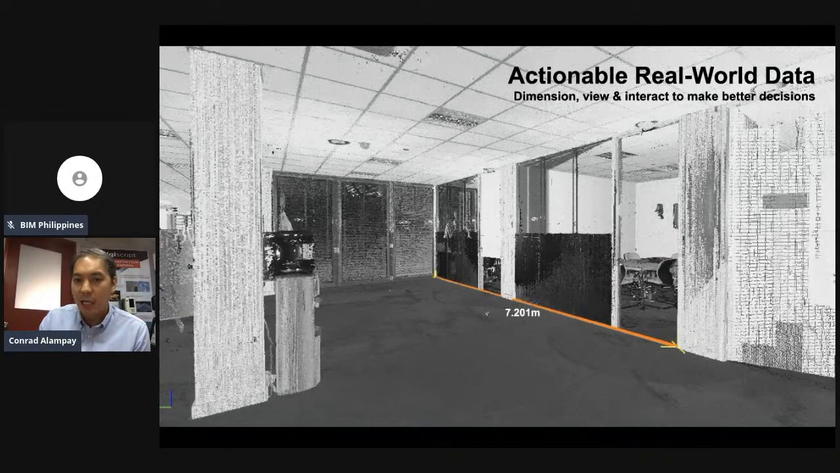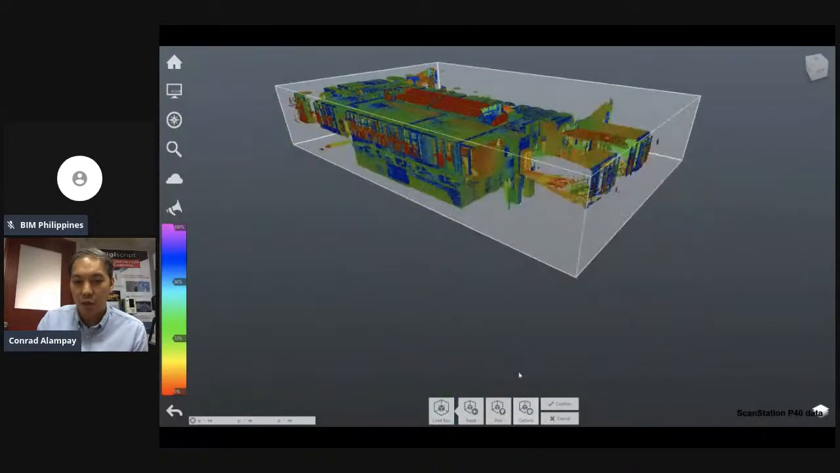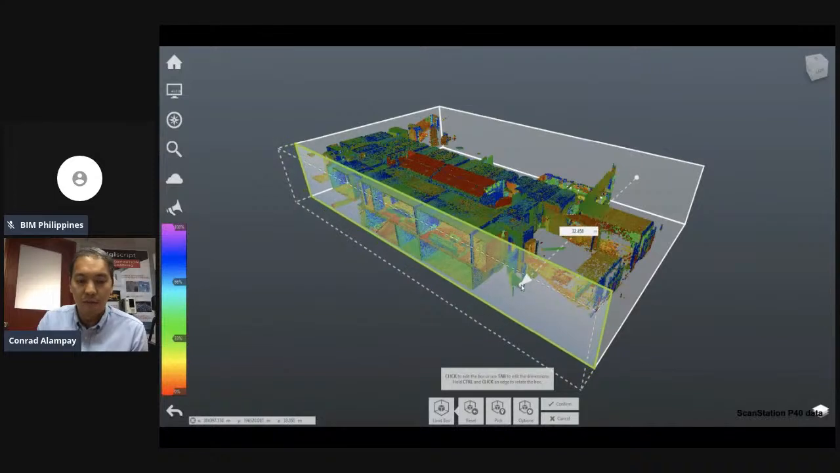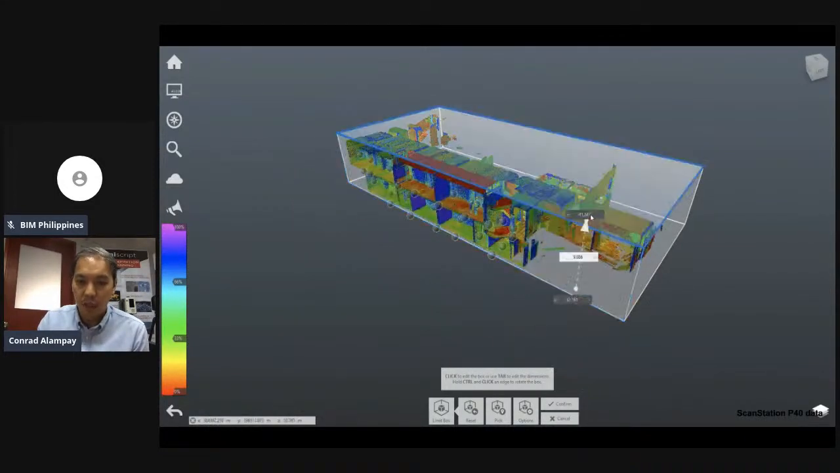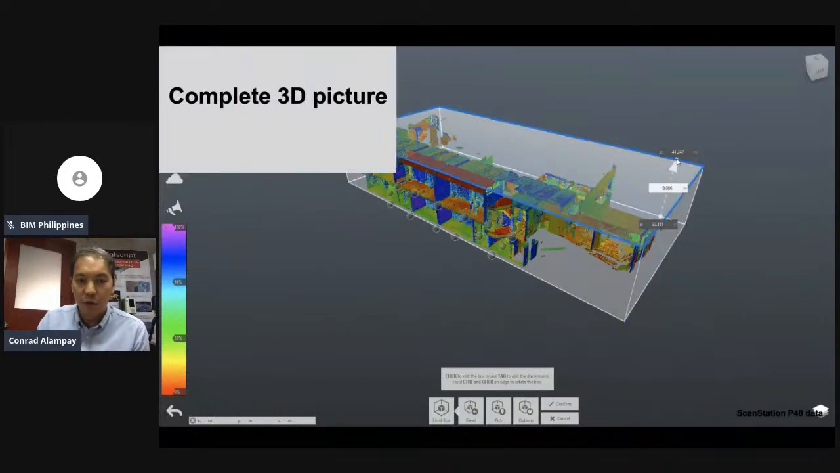So again, it's actionable, real world data with dimensions that you can interact with and make better decisions for you and your stakeholders. This is an image that I'm showing you within Recap, because we all know that Autodesk also has their native Recap viewer, the Recap point cloud application, which consumes the data that we can provide. And what it does is give you the complete picture.